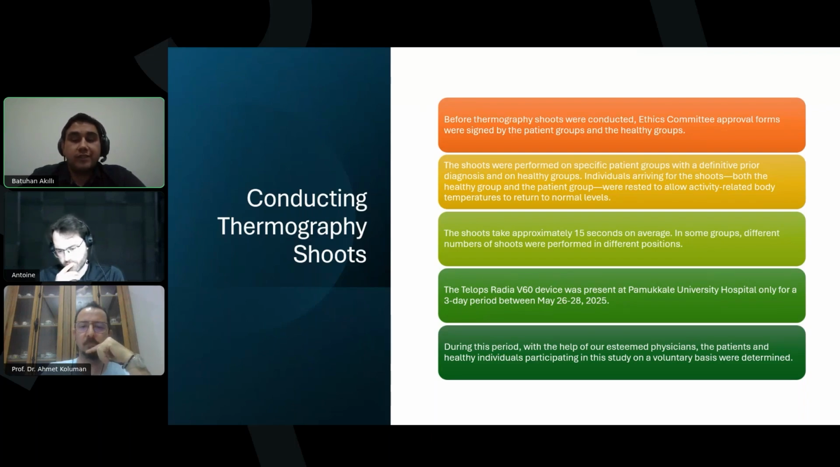For some groups, we take thermography images in different positions. The camera was at Pamukkale University Hospital for only 3 days, from May 26 to May 28, 2025. During this time, doctors helped us identify the voluntary patients and healthy individuals for the study. Professor Ahmet Koluman, I leave the floor to you again.